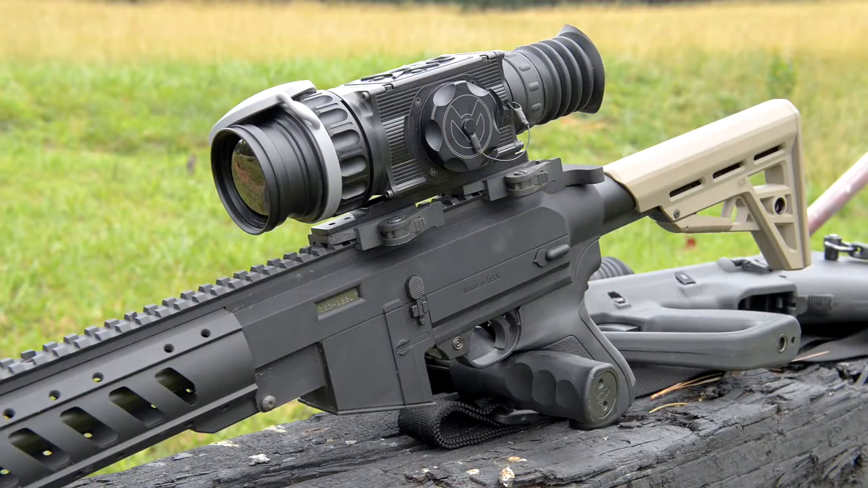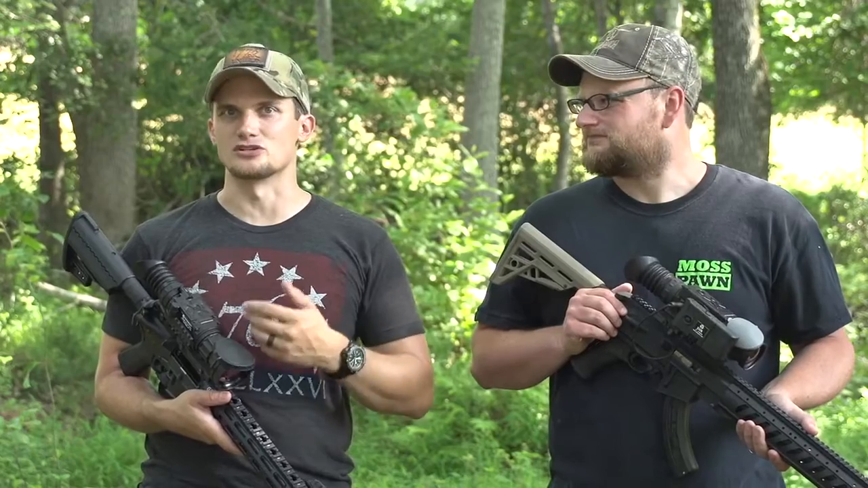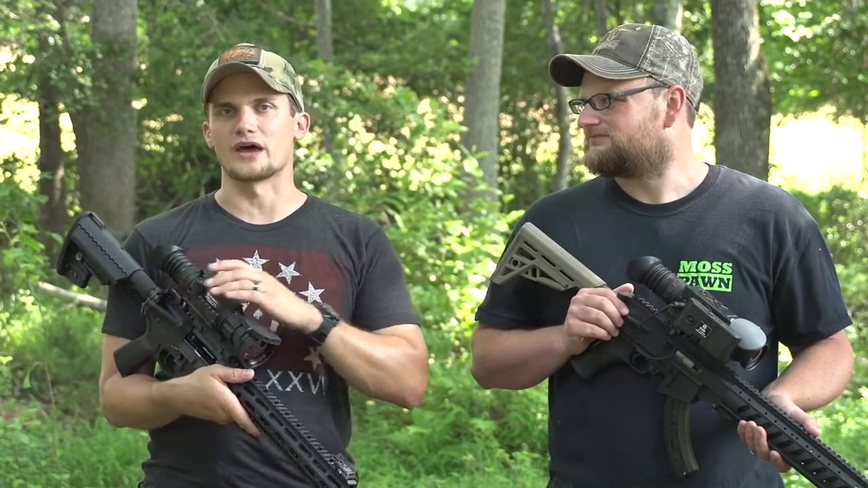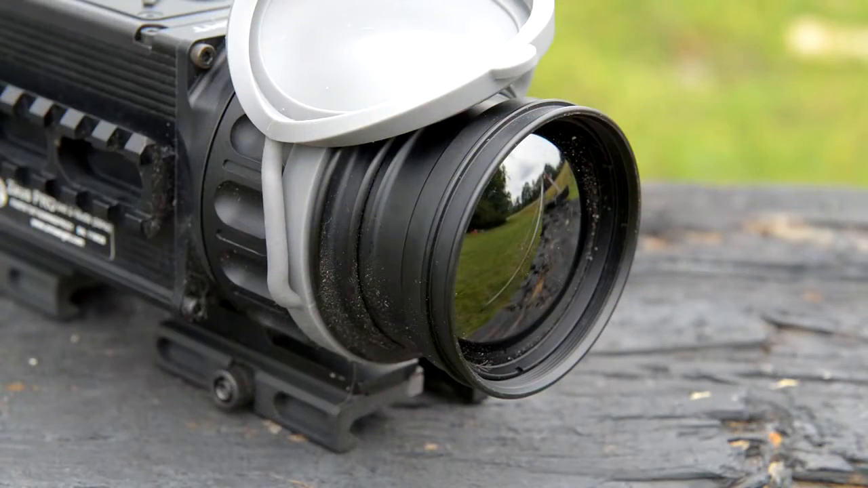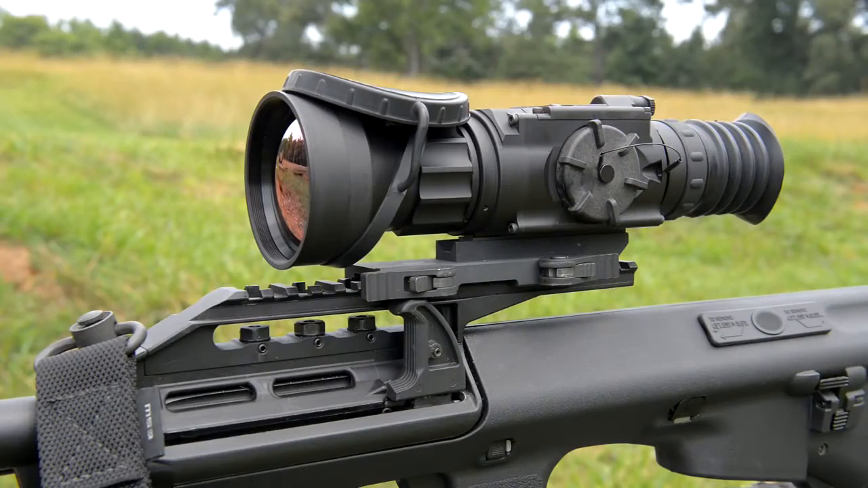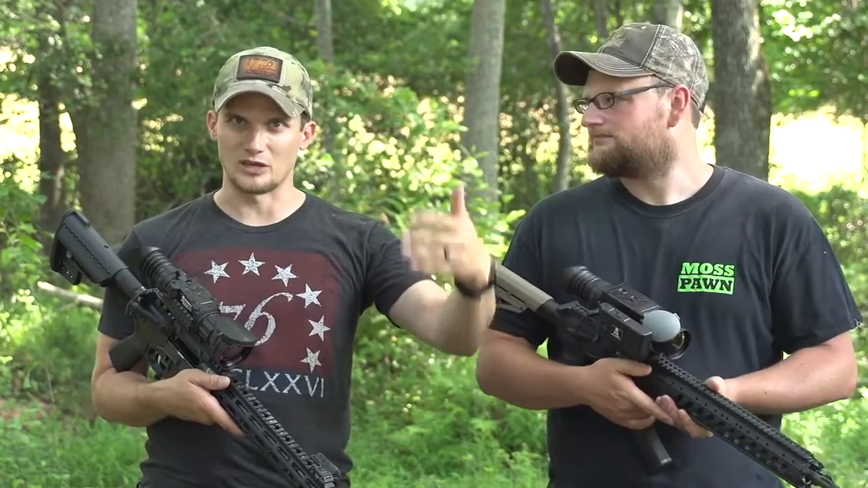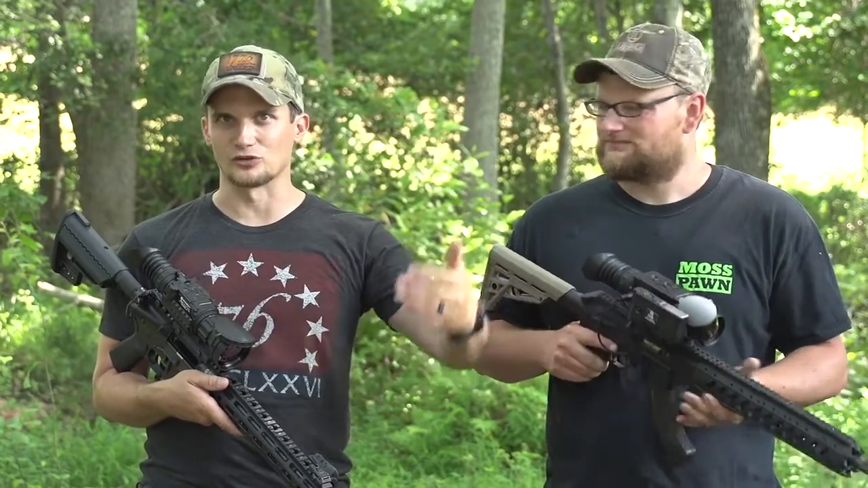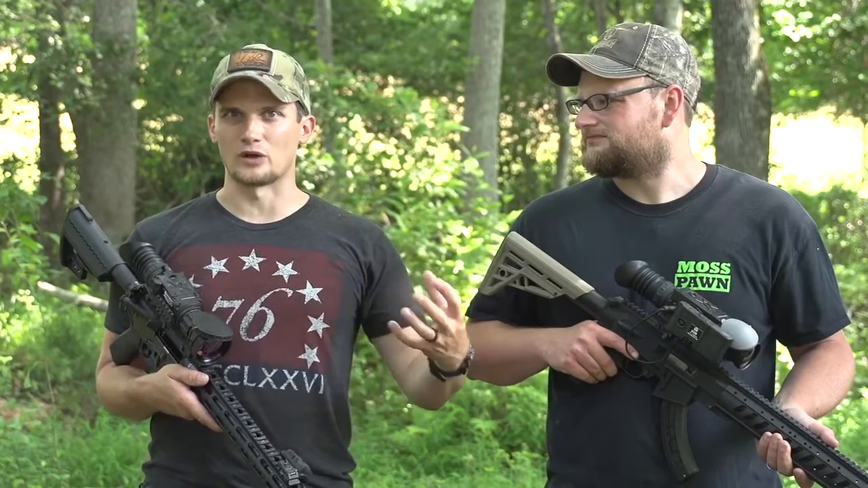It's just like buying any other quality optic. Thermals work by taking those infrared rays and converting them into a digital image. And the way these optics do that is they use a special type of lens called germanium. The germanium is a material that allows infrared rays to pass through. If you tried to use this thermal optic through, say, your house and look out your window, you're not going to see anything but a gray haze, or whatever color haze you've got the optic set to, because it's just not going to pass through that regular glass.